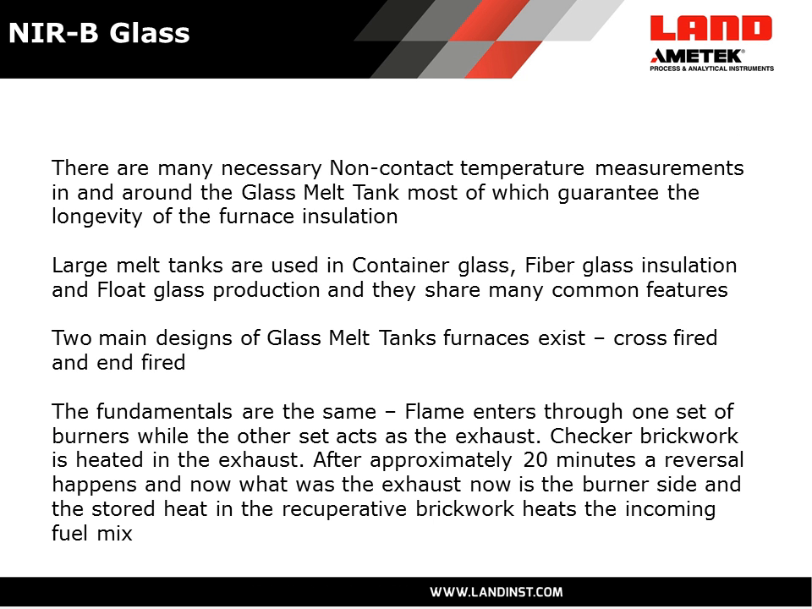So within glass container plants and fiberglass plants or float glass plants, they all share this common thing of a glass tank. The glass tanks can be different sizes depending on what you're producing, and they are usually either cross-fired tanks or end-fired tanks. But most of what is necessary for measurements in here is common throughout all of these.